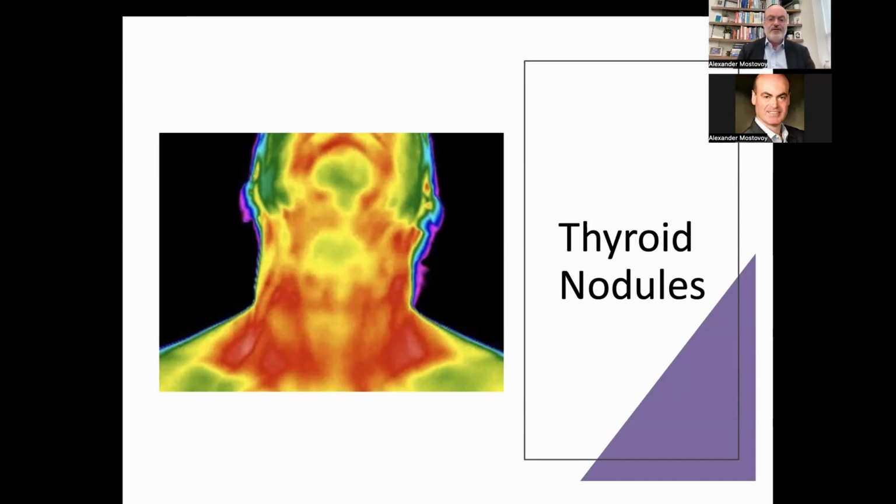Not as frequently we will see cold nodules, but maybe 95% are hot nodules, which are benign. And in order to test our suspicion, we will send this patient for a thyroid ultrasound. Most likely it will be confirmed.